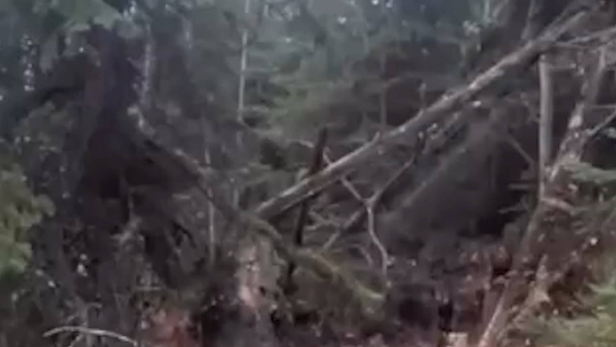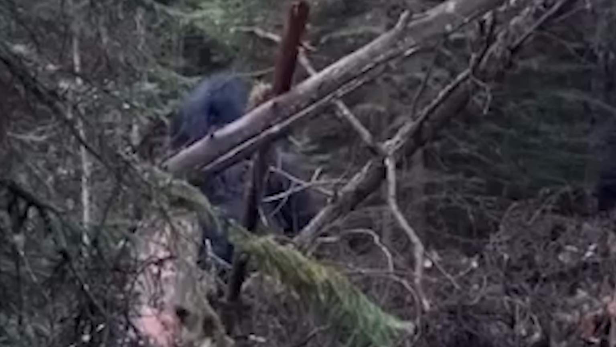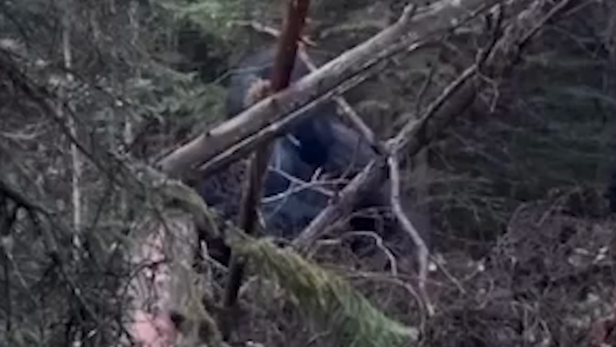Then things get more interesting. The creature suddenly gets up and starts tossing around large branches and logs, with one piece coming dangerously close to hitting the camera. It eventually grabs the trail camera itself, but drops it before disappearing deeper into the woods.